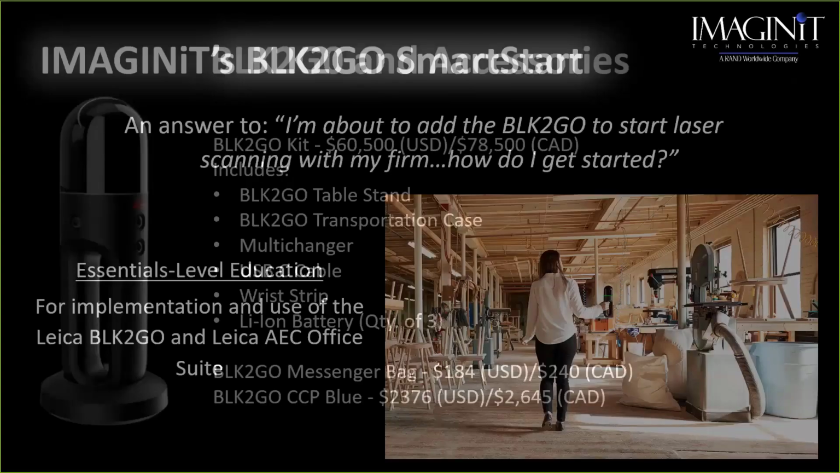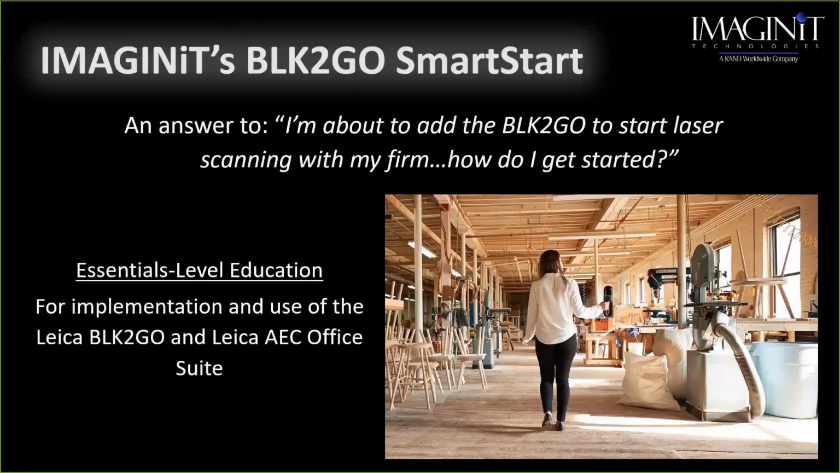So the next question we ask is, okay, I've decided to do this. How do I add this to my firm? That's where we at Imagine Technologies come into really helping make that investment. And we do that by offering what we call our implementation service or a Smart Start.